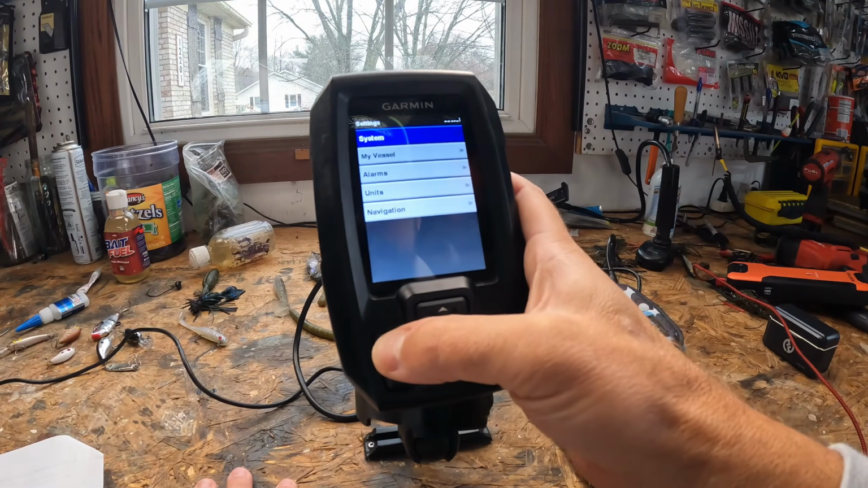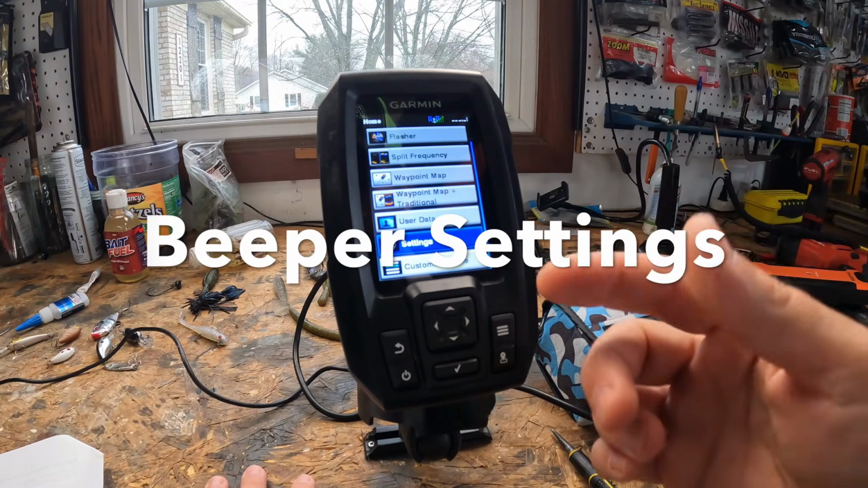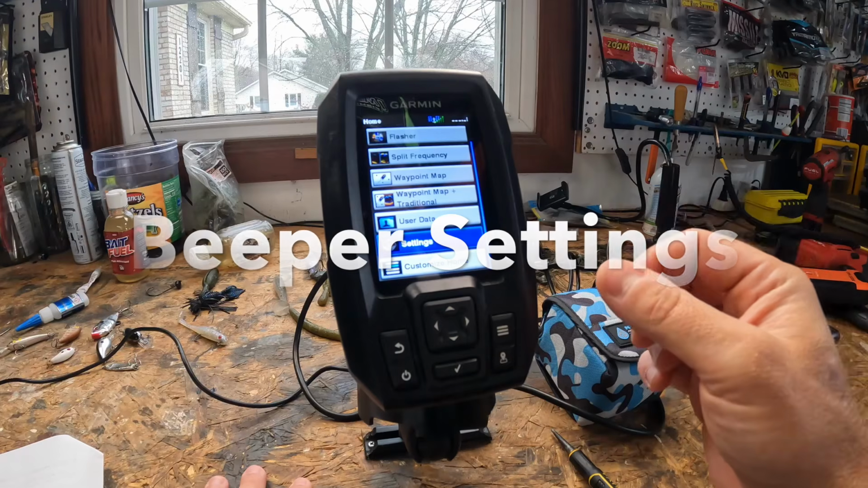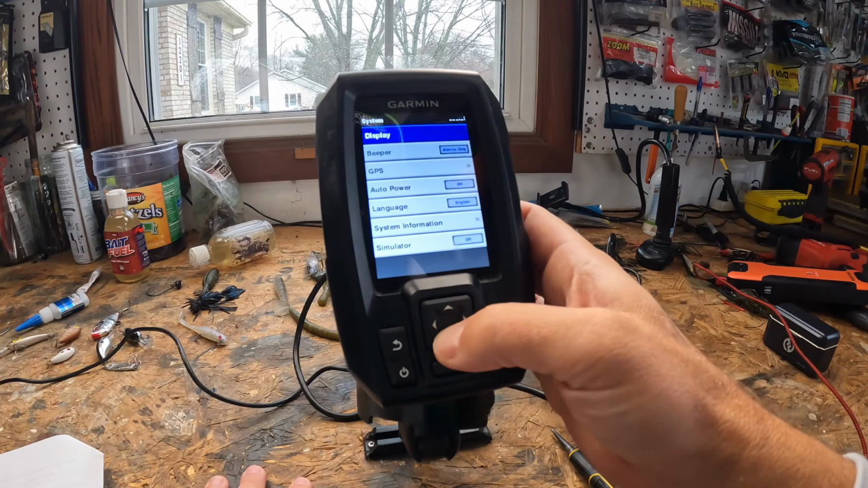That is pretty deep in the menu system. So I'm going to show you how to set the beeper. Now you can control when the Striker 4 beeps. And to set this up, you go into settings again. You're going to go to system. And you're going to go to beeper.